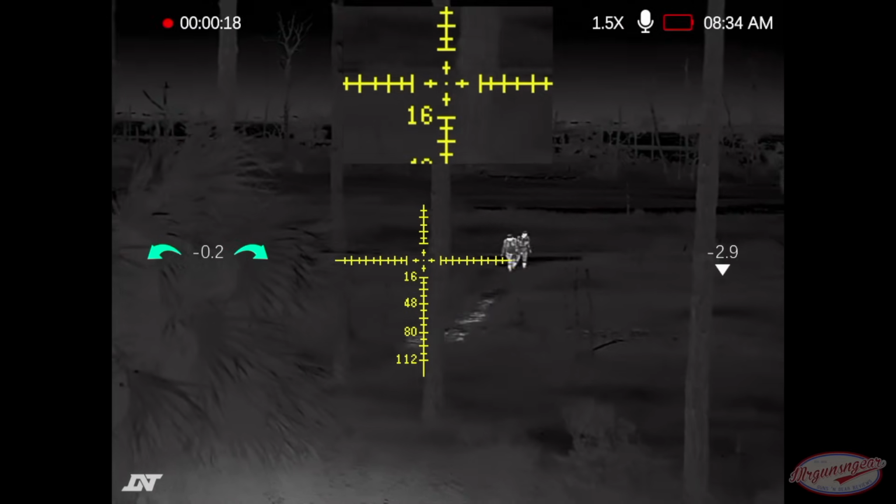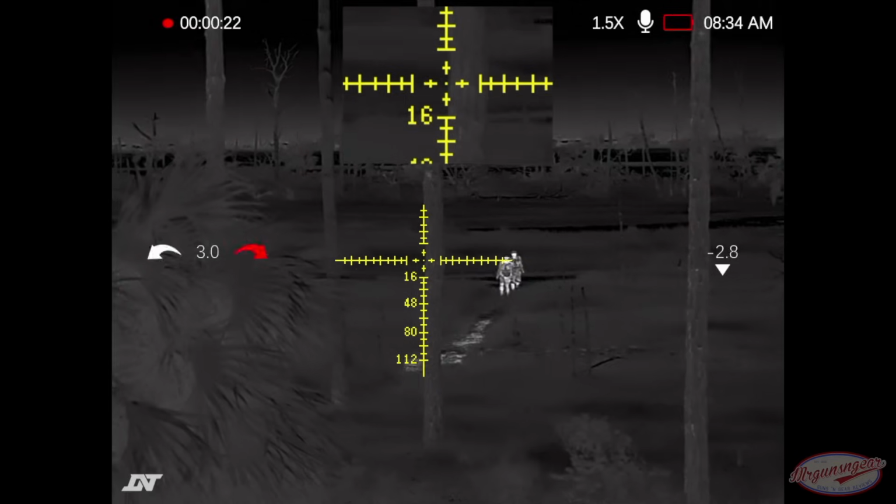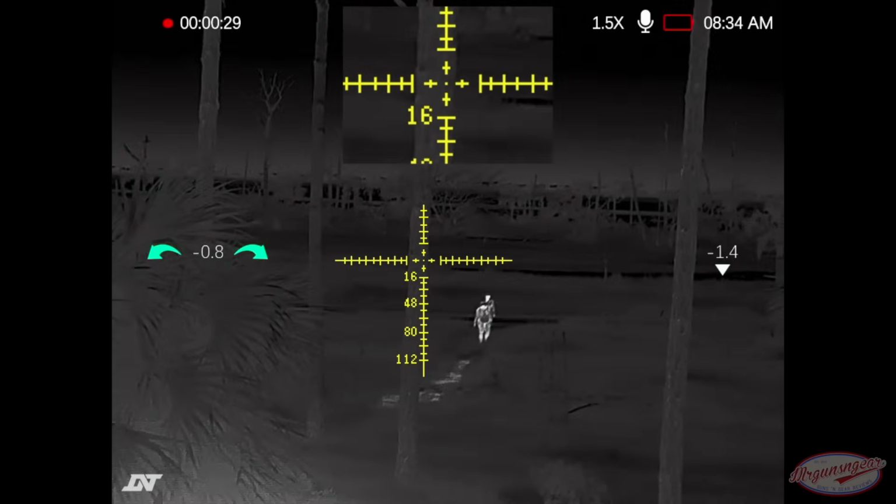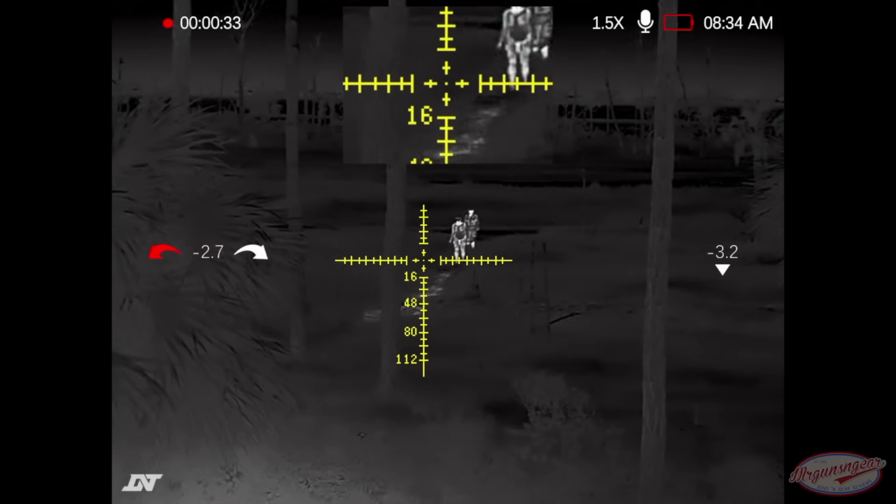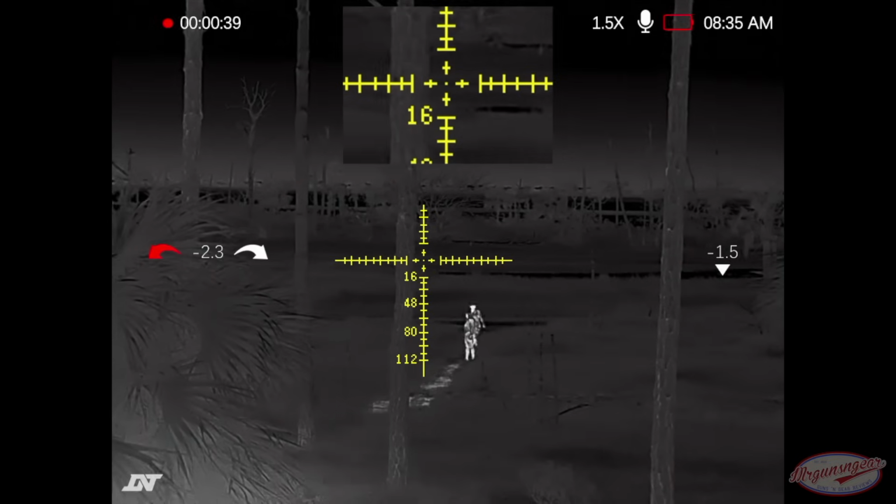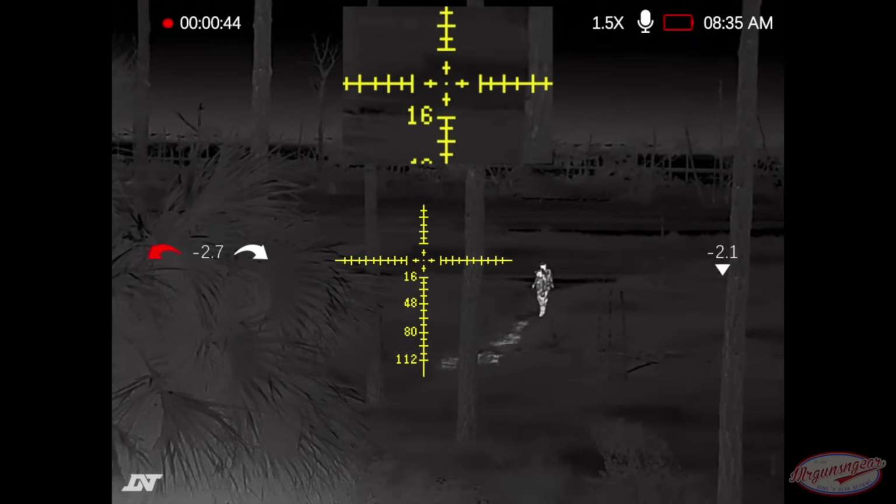And now you can see obviously they're even closer, so in this position they're roughly 150 yards away. Let me mess with the zoom, excuse me, the focus. And as you can see here, you can see the differences of how thick their clothes are and stuff like that starting to show up. We go picture in picture there. You guys can get an idea of what it looks like when they're zoomed in. But, you know, even with this brush around, they're still popping pretty hot out of it.